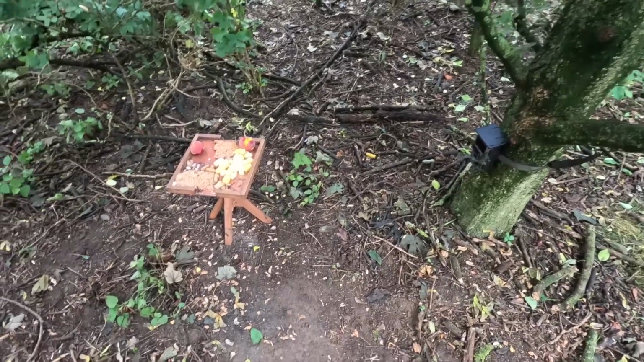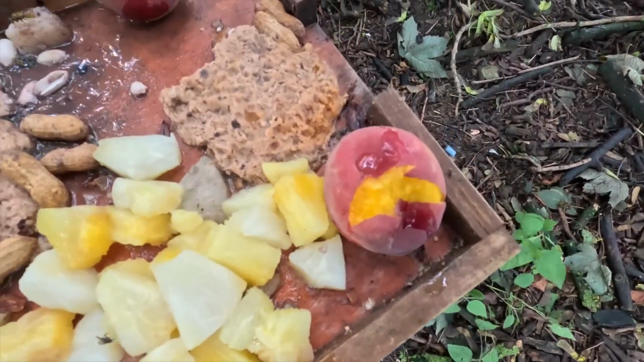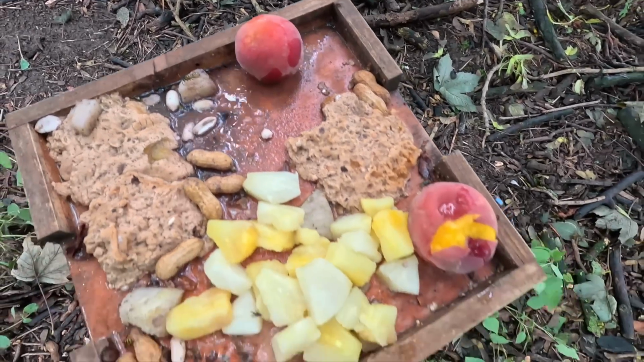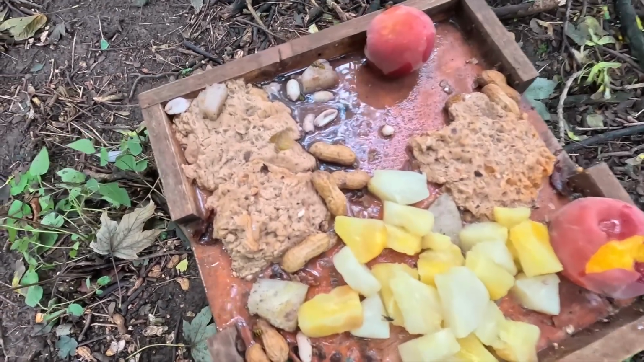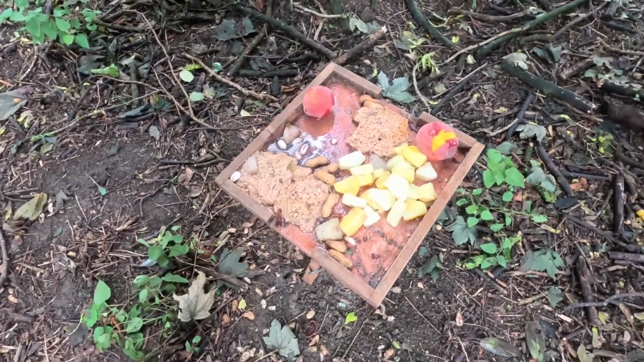So before I go, I've just added some of what was left of the pineapple chunks and a couple of peaches, and we'll just see, you know, just leave it. Maybe the badgers will pluck up the courage to eat that.